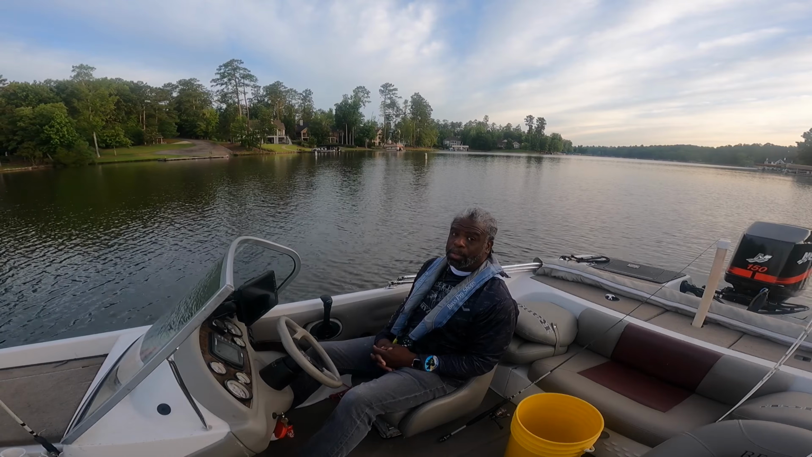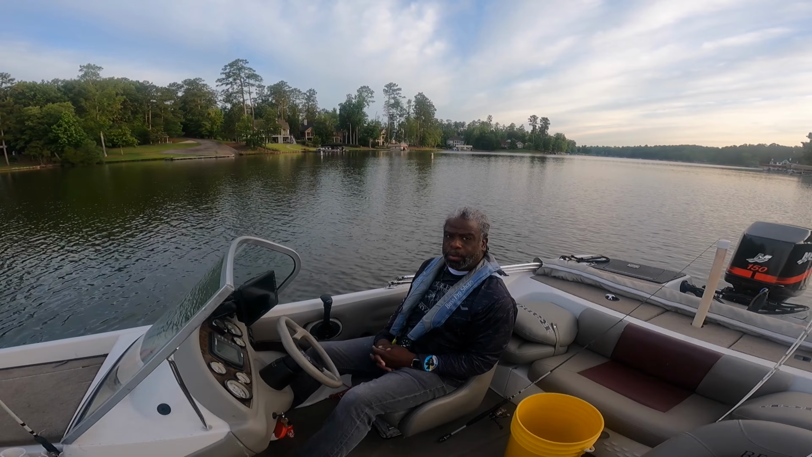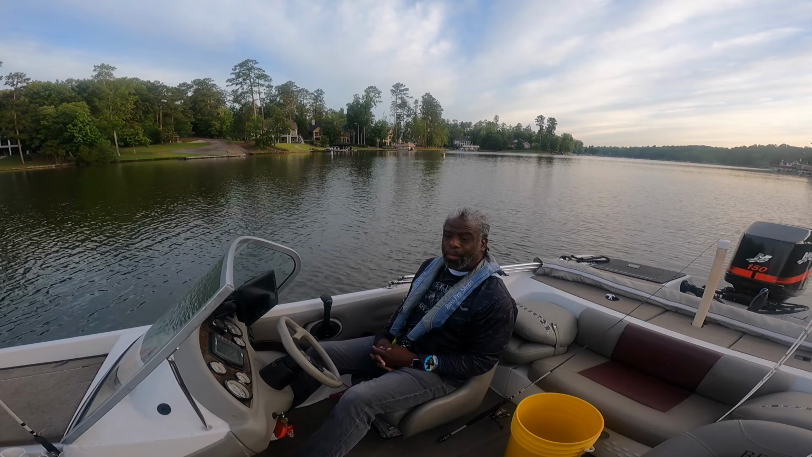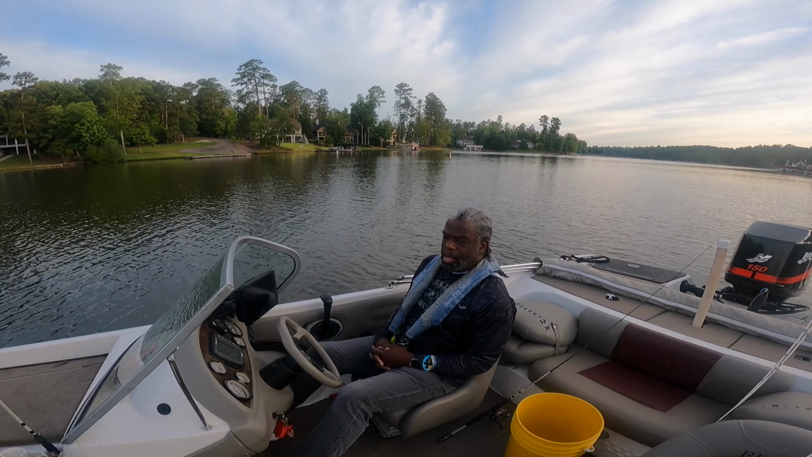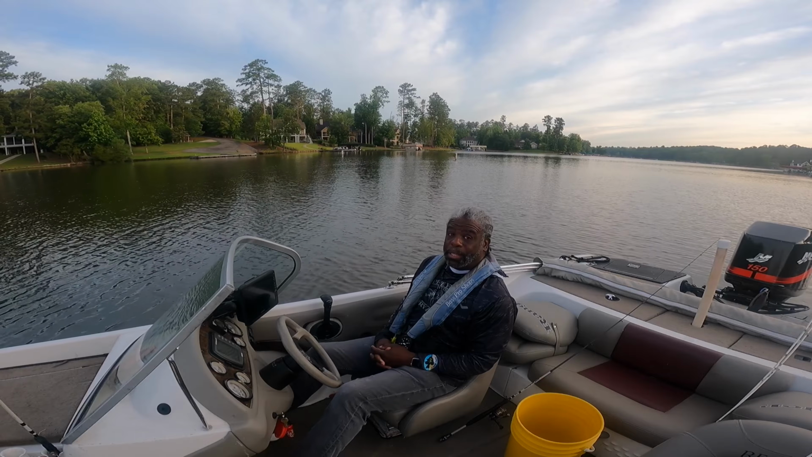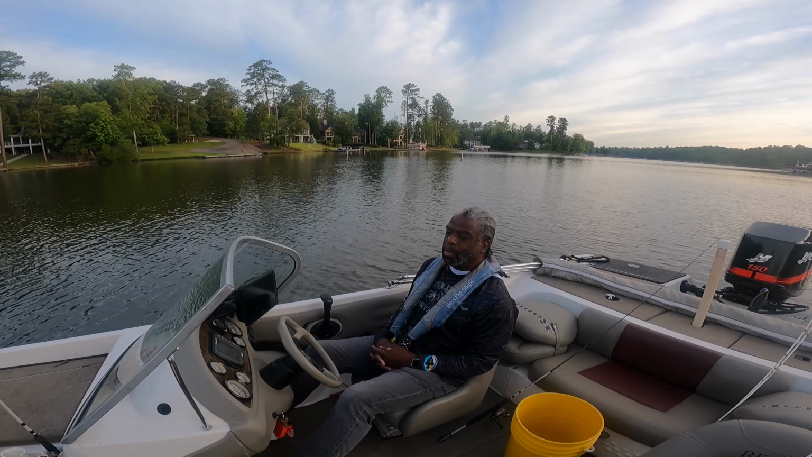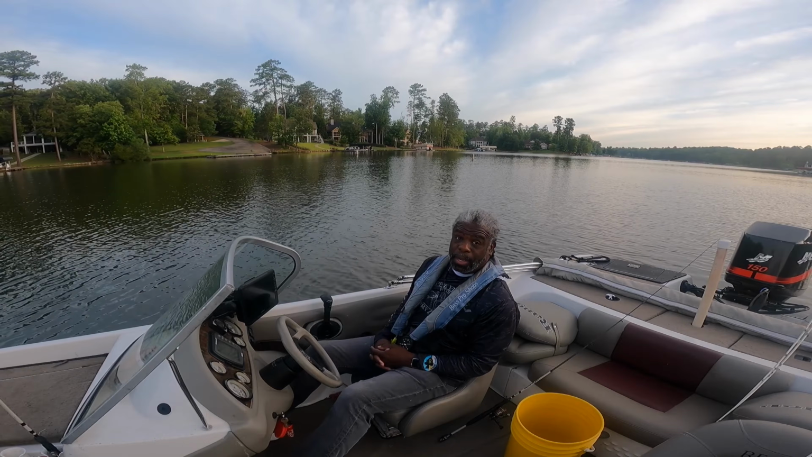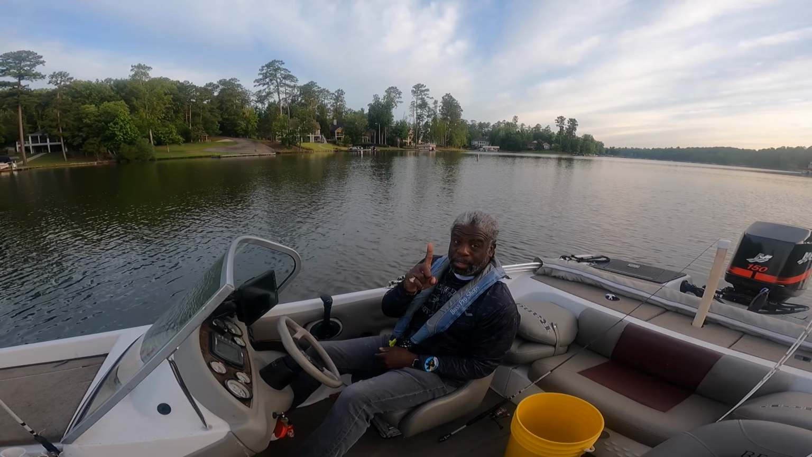But I'm also going to do a review of this Rite Hite turret that I just put on my boat. This is my third time out with it. I didn't want to do a review the first couple of times because I need to get used to it. So we'll see how it works, and I'll let you know what my opinions are. And that's just it. It's just one man's opinion.